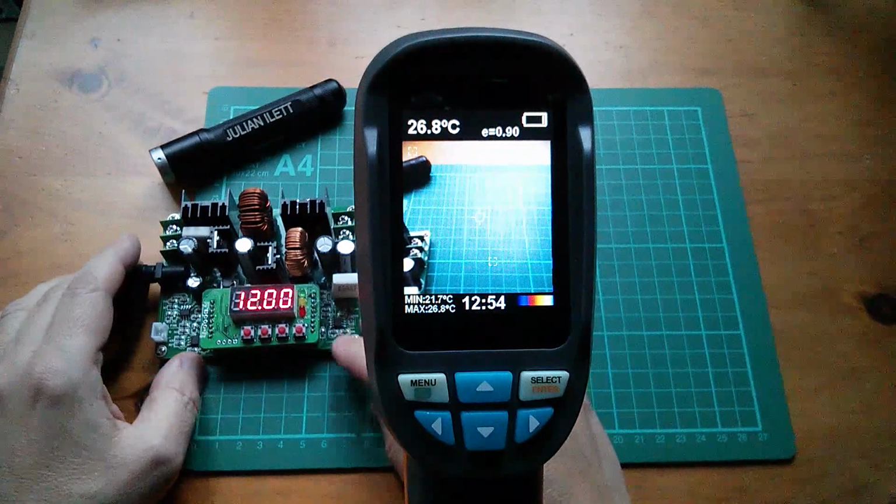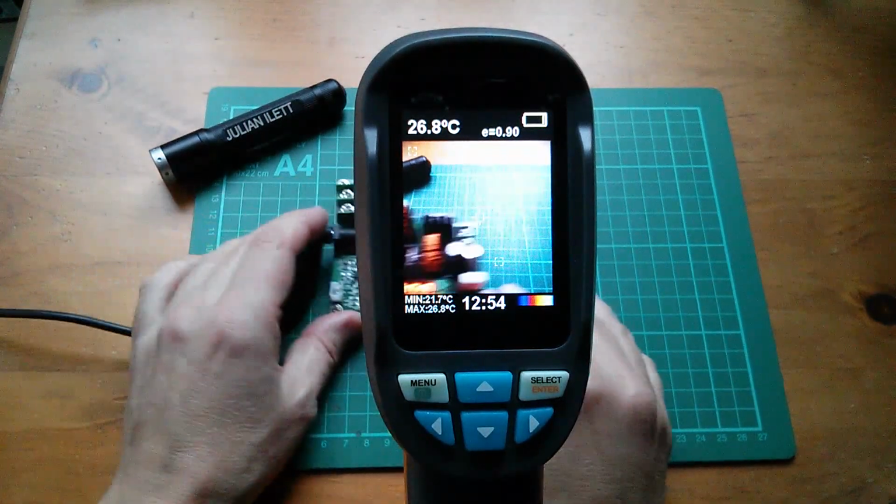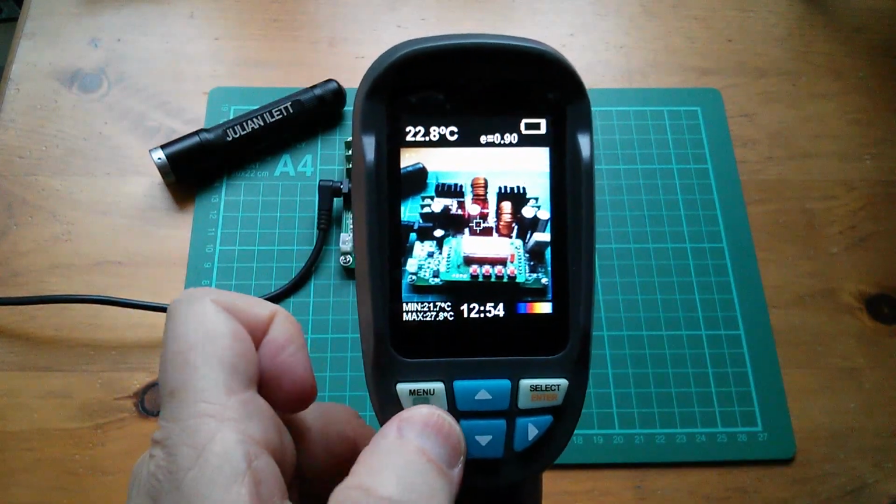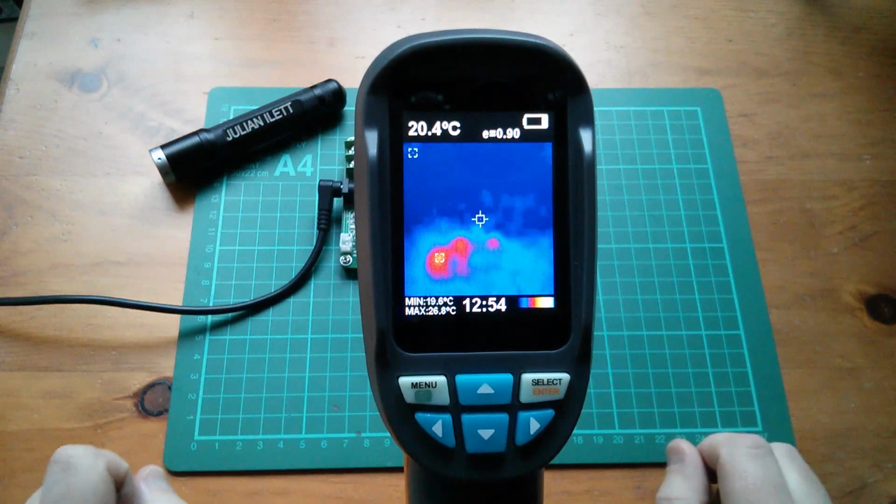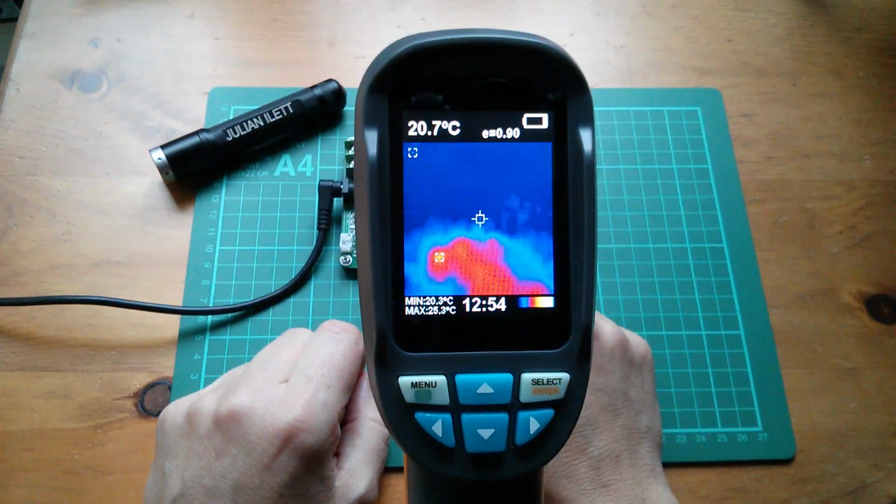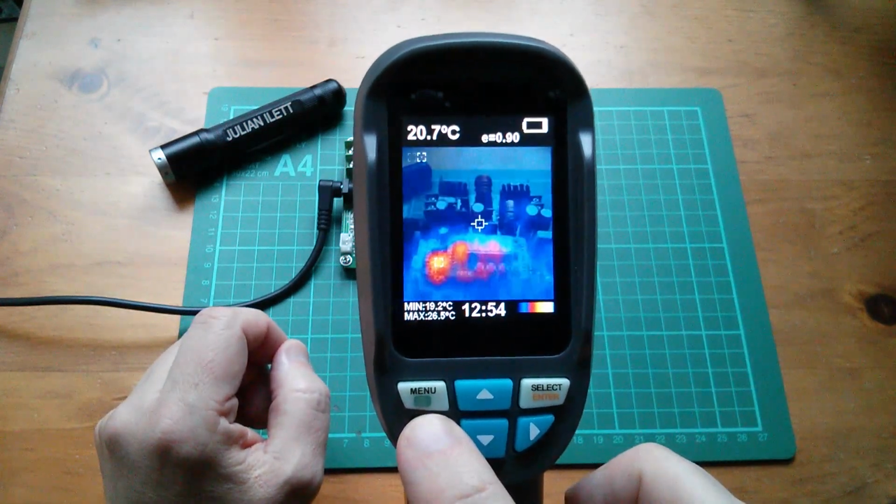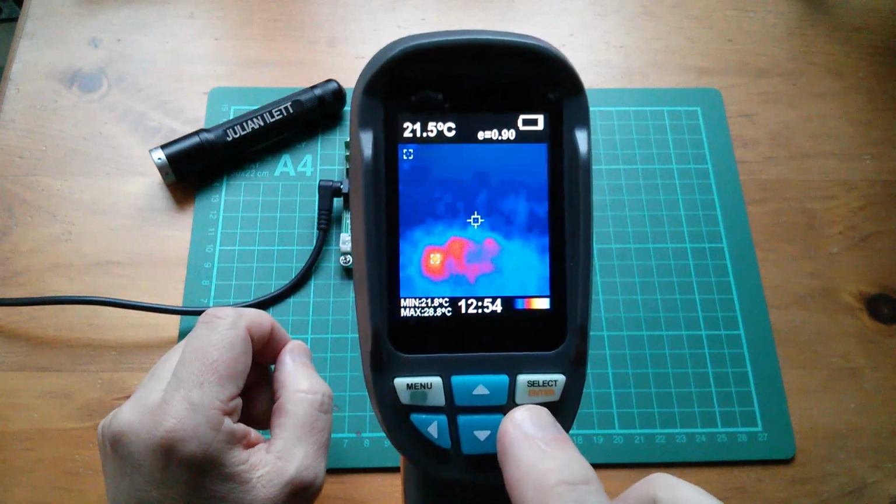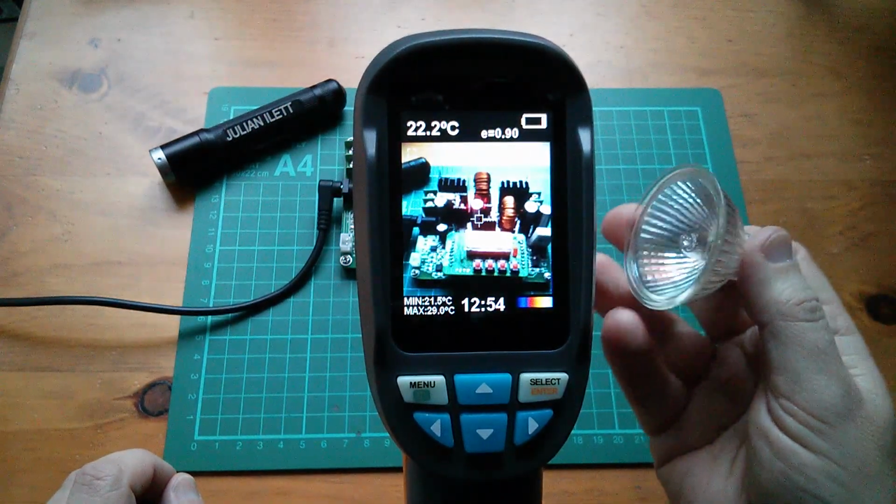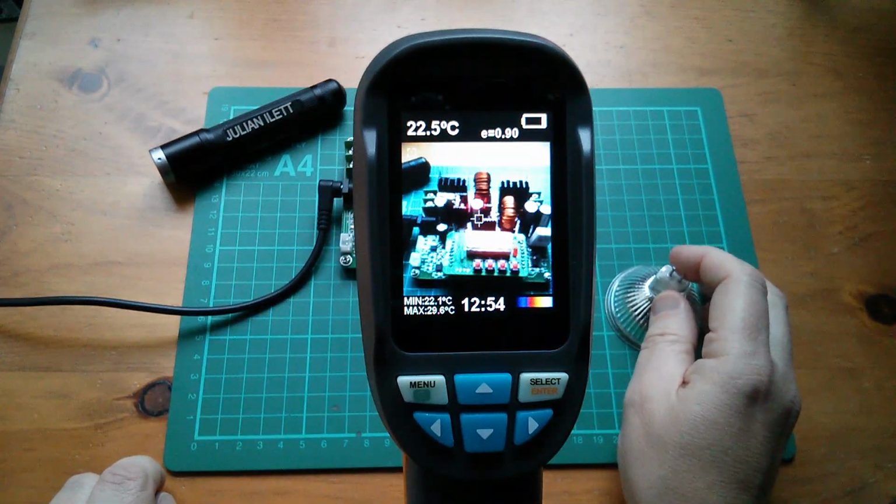Right, it would be pretty unforgivable if I didn't look at an electronic board. So here's a power supply. Let's put it in front of the camera and switch to the thermal image. And there's not a lot to see there. I think that heat is the display just starting to warm up. So let's switch back to normal. No, that's not normal view. That's normal view. And I'm going to put one of these lamps on there for a while to get this thing warmed up. And then we'll take a look at the circuit board on the thermal imager.